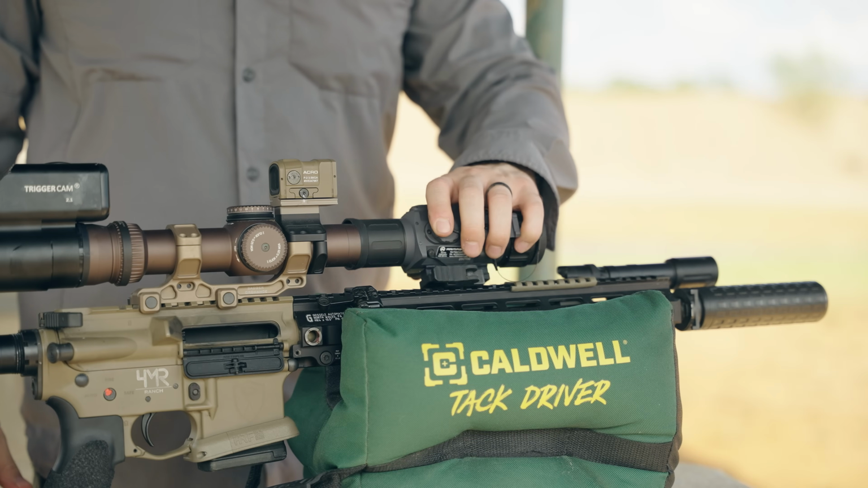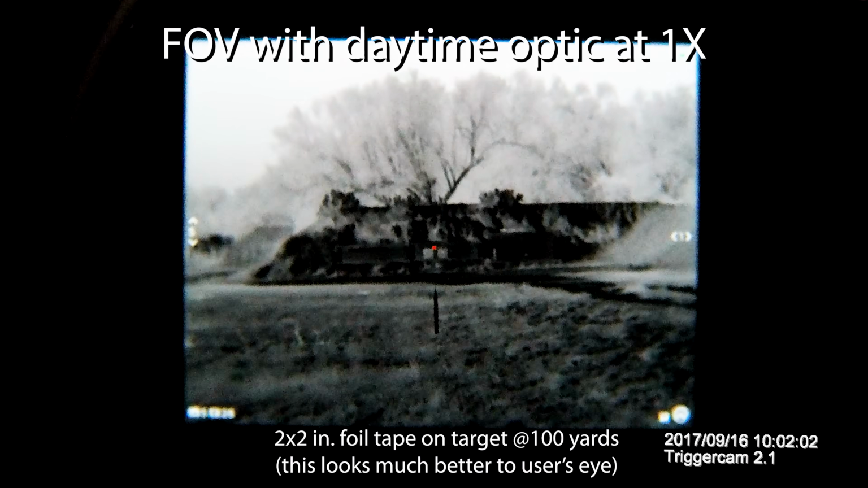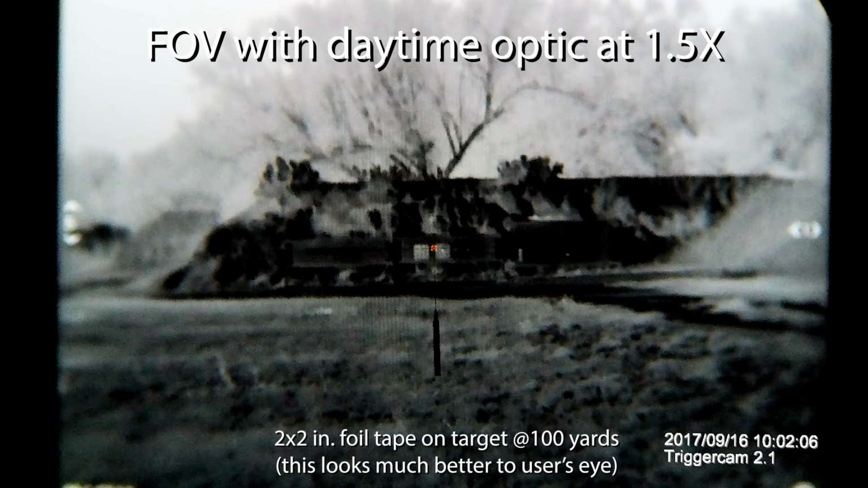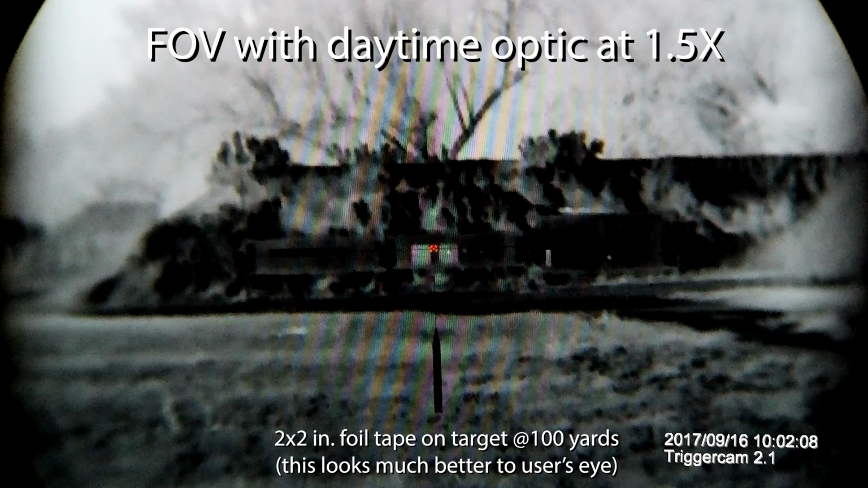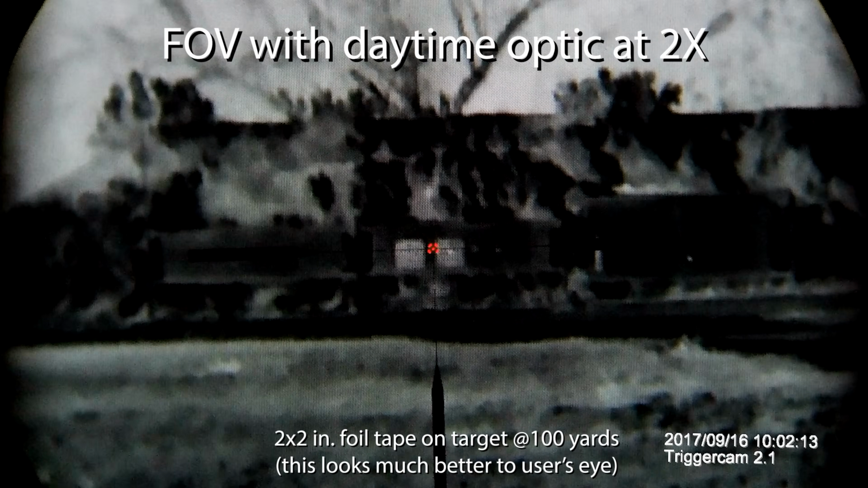Well, I'll roll then into getting this thing set up for the first time. Now, Armasight did advertise that you wouldn't need to collimate this. I think on their website it says ready to shoot right out of the box. So not diving into the weeds too much, but if you're not aware what I mean when I say collimation,